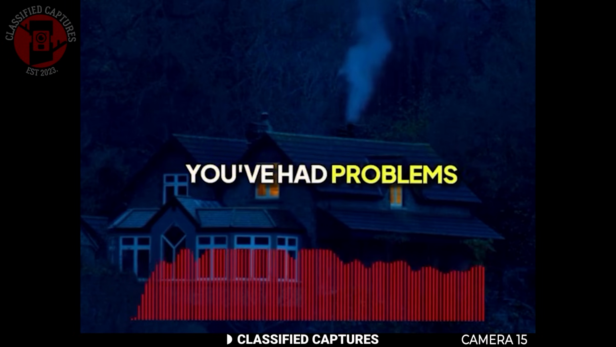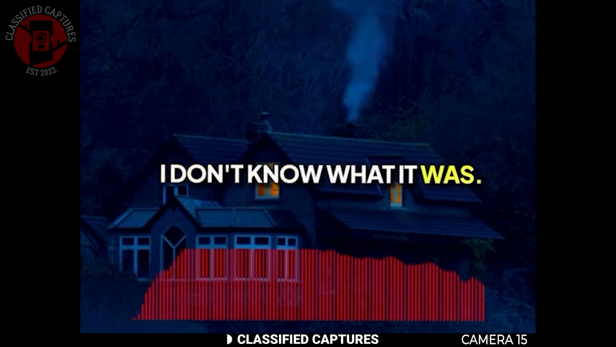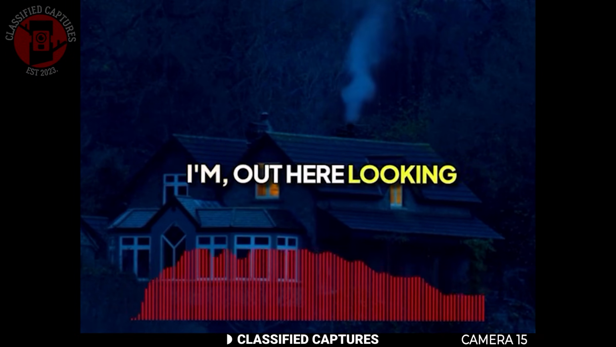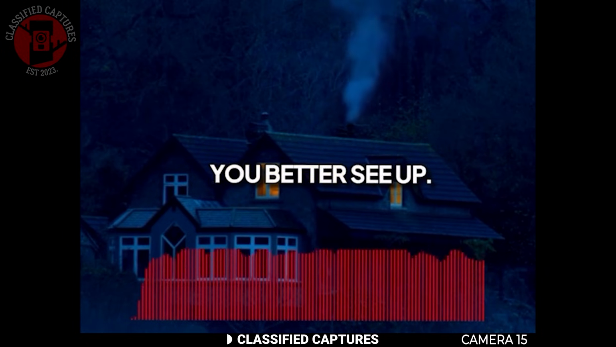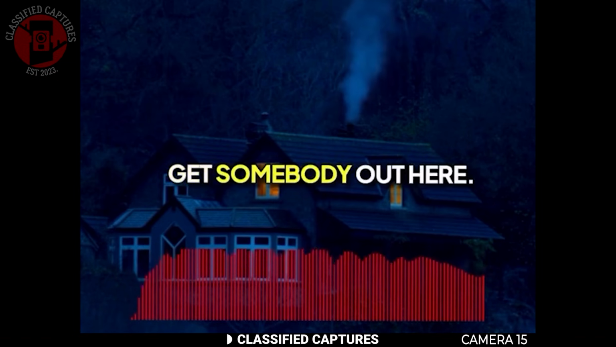Okay. You've had problems in the neighborhood before? Yeah, my dog was killed here just recently. I don't know what it was. Whatever it is, it's running. I couldn't catch it if I was going to chase it. So whatever it was, it was standing up. I'm out here looking through the window now, and I don't see anything. I don't want to go outside. Jesus Christ, you better... Sir? Hello? Get somebody out here.